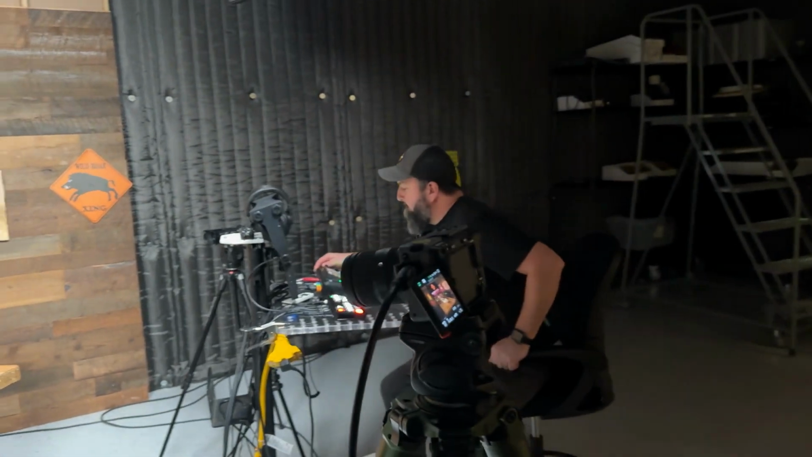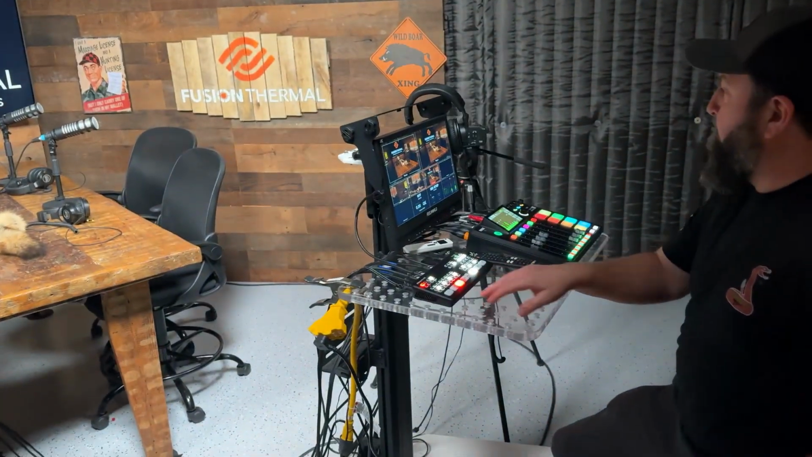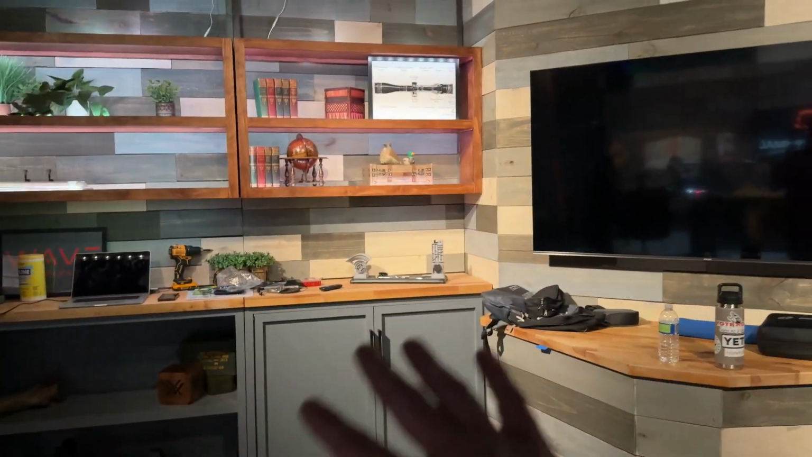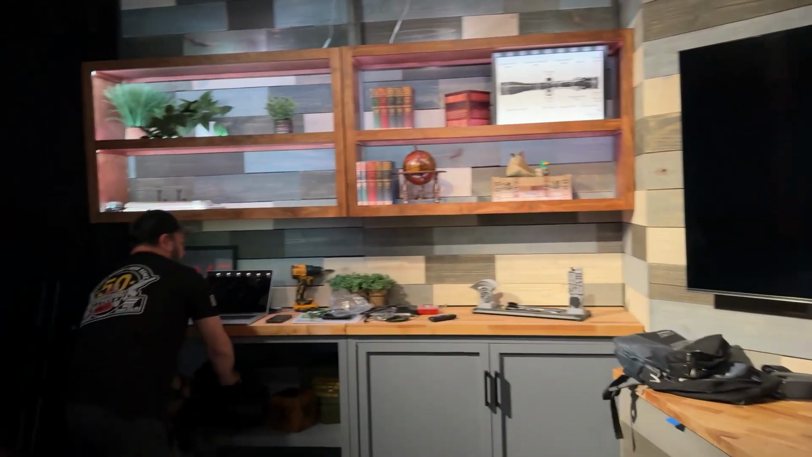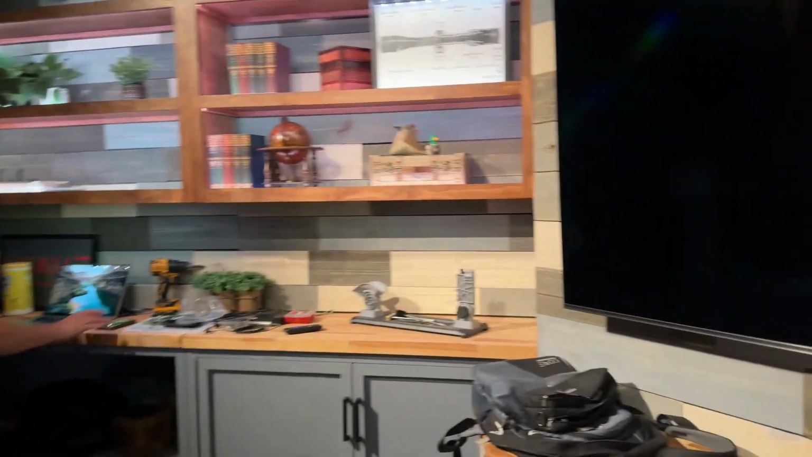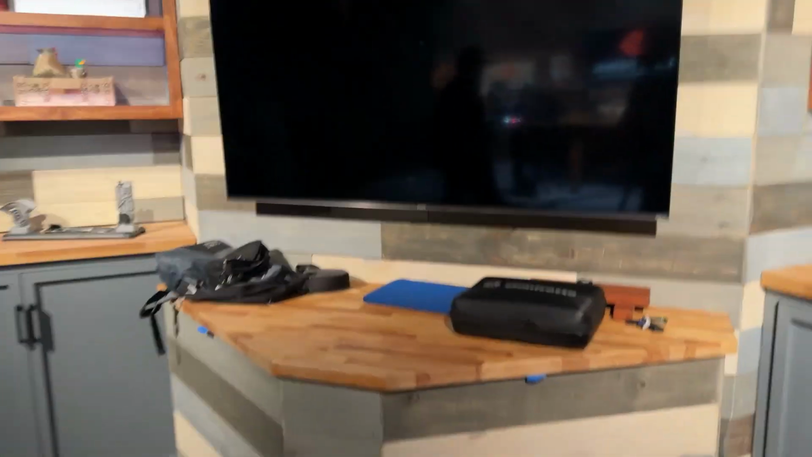Tony working his magic behind the mixing board where all the magic happens. And this is also kind of part of the studio where they can record product videos, little informational stuff for Chris's other business, as well as going over tech features, things like that. It's really neat.